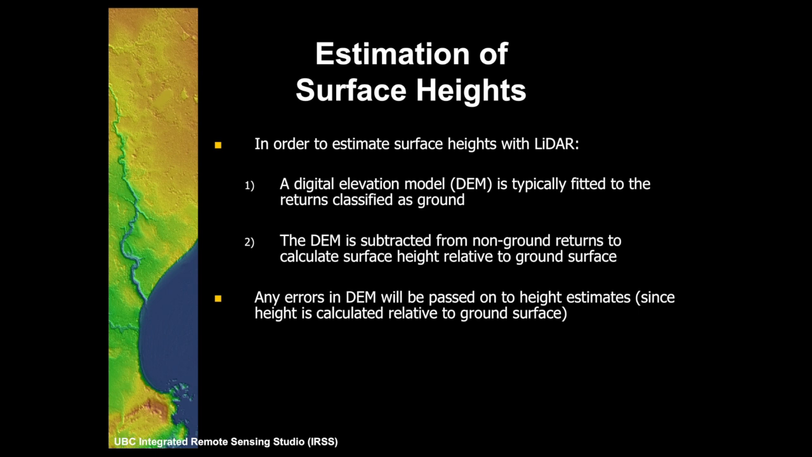So we have routines that try to work out, is this pulse that I've got really the ground, or is this pulse likely to be something that's slightly above the ground? So we try to filter these points first and then come back and say, these are the points we're pretty sure are the ground, and go away and make a return and build a DEM from those.